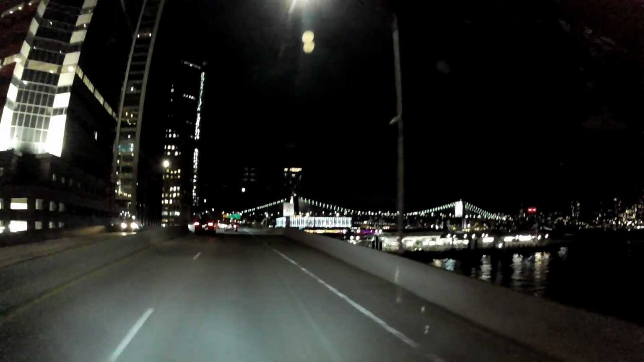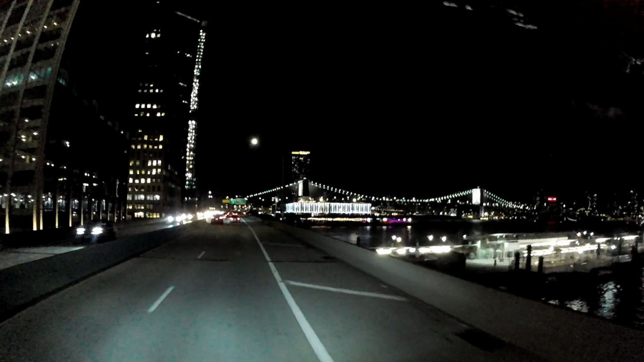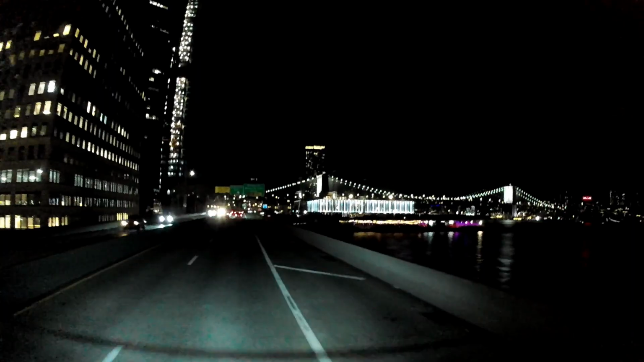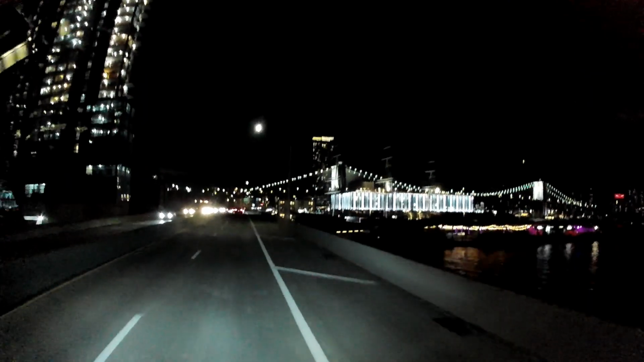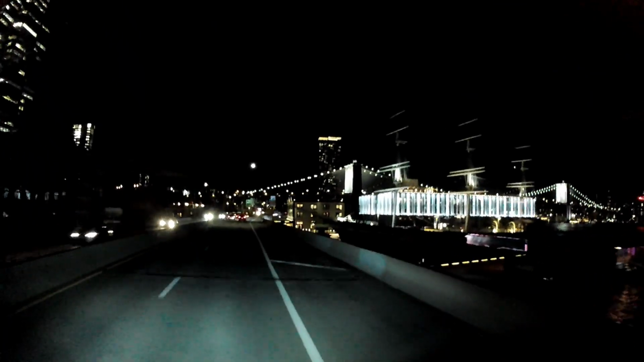Trains rumbling above, traffic flowing, and the city never slowing down. And then the Williamsburg Bridge, stretching across the water like a giant steel ribbon, connecting Manhattan to Brooklyn. It's moments like this that remind you, you can live in New York your whole life and still discover something new every time you drive.